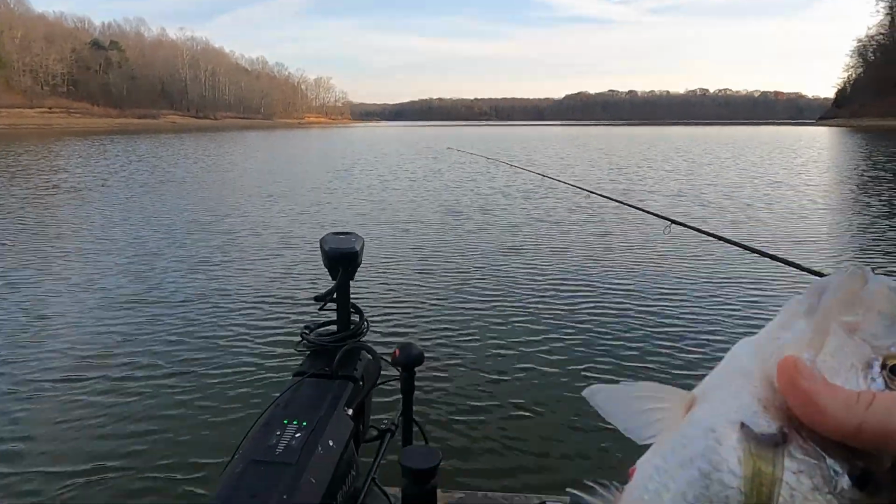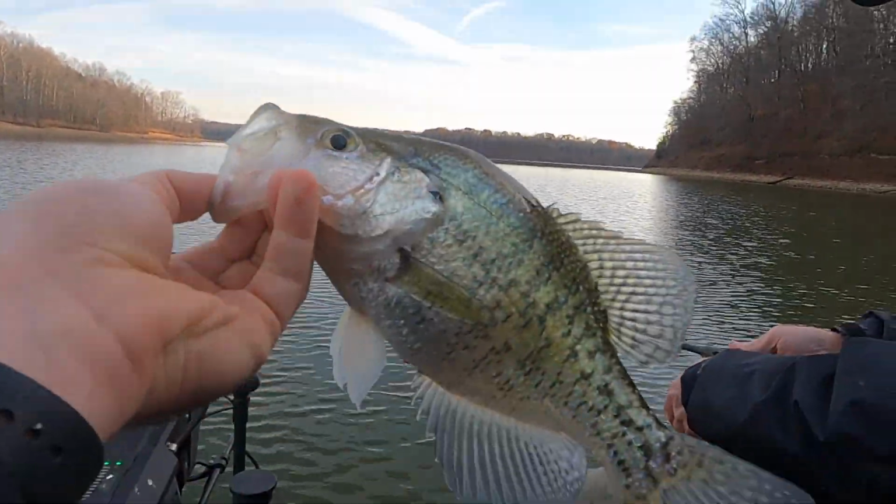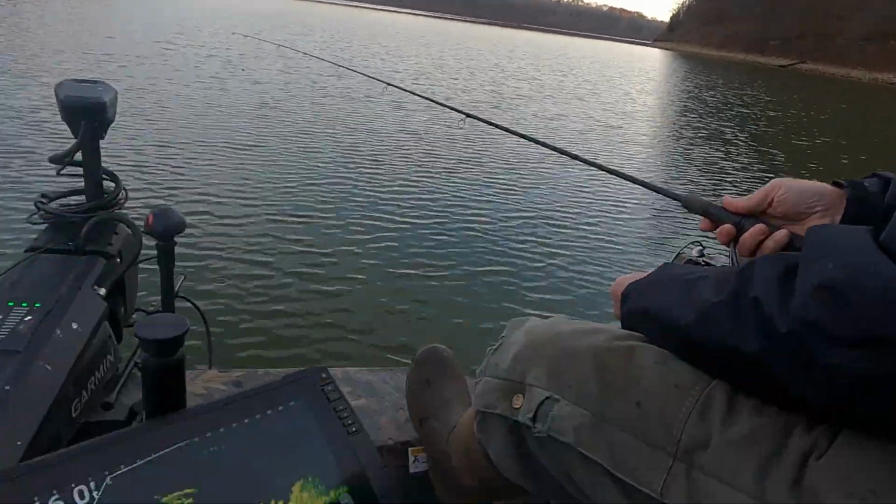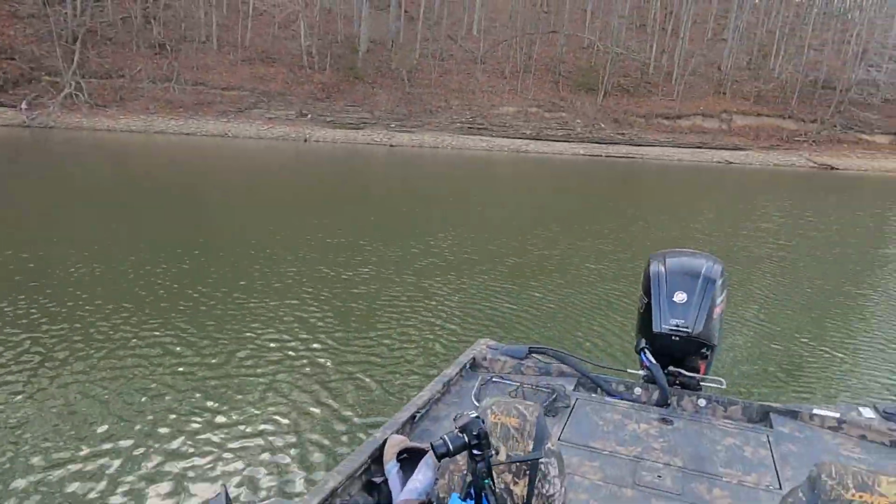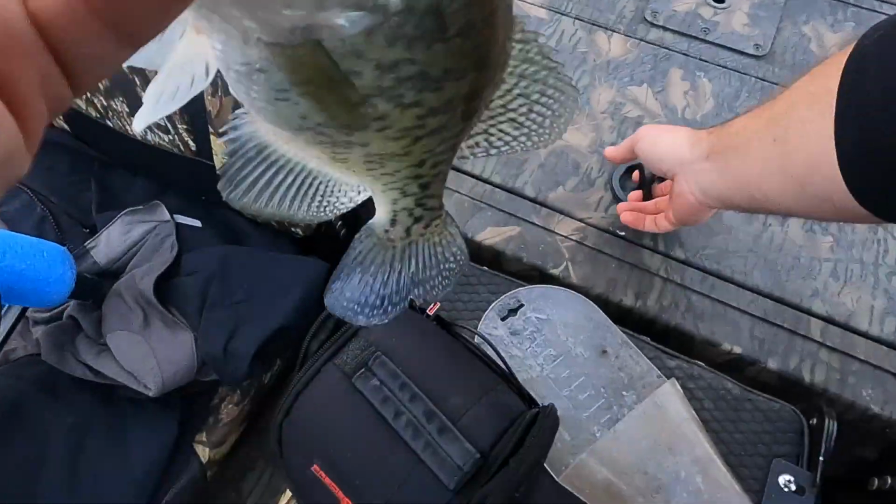Do you have any black crappie on this lake? Yeah, all. That first big one I caught was a black one. That's a good eating size fish. Got good shoulders on it. That's a good one. I had to hit him in the head to get him to move.